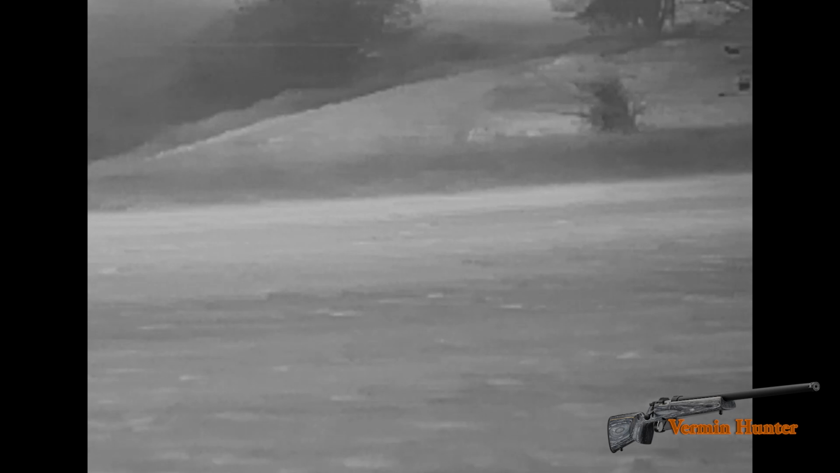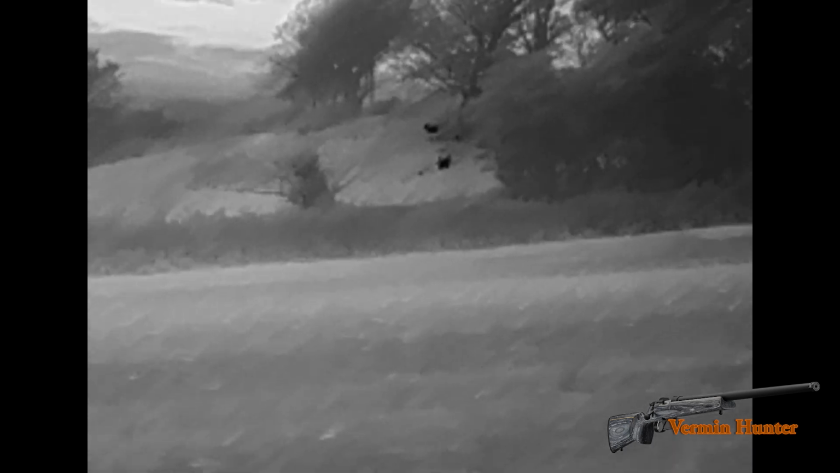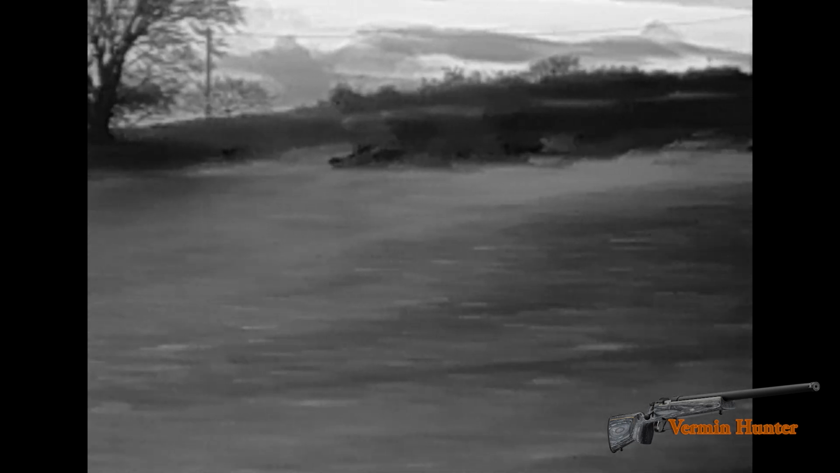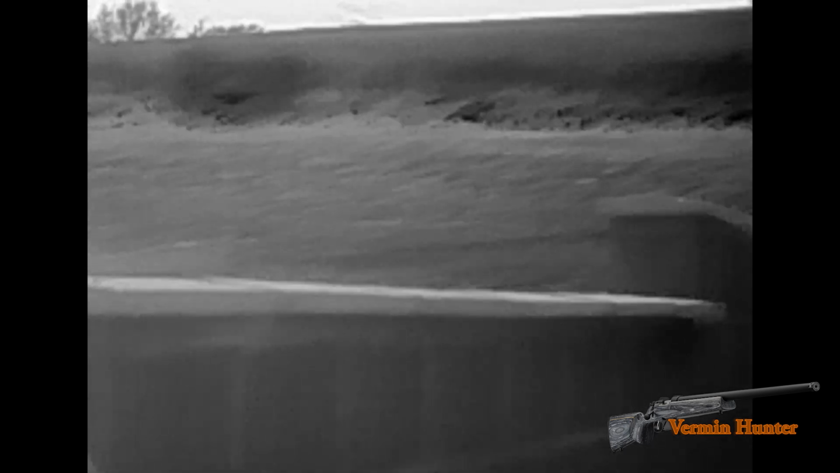And as I scan across this field, what I normally find is I put the collar out sometimes, and then they'll come in. They'll hear the rabbit in distress, vixen in heat, whatever call I'm using. And I notice they come in pretty quickly from the left hand side, where there's a road to my left coming out of the farm.